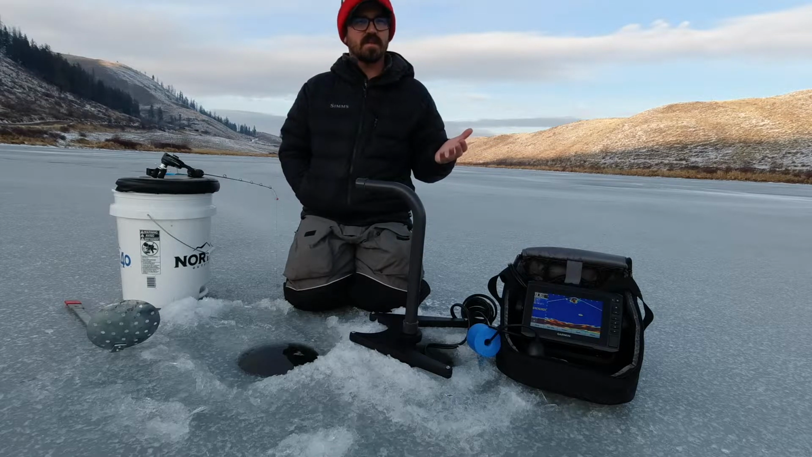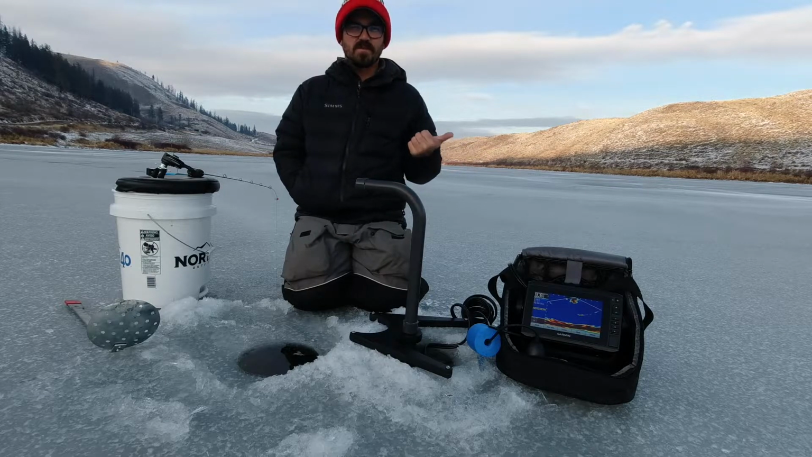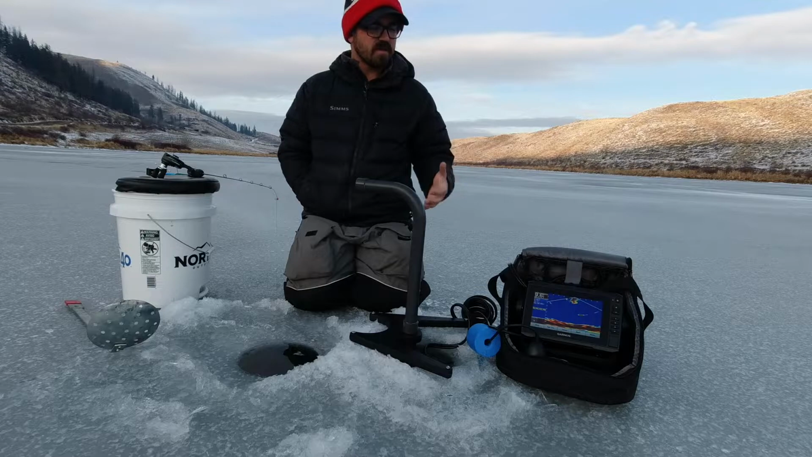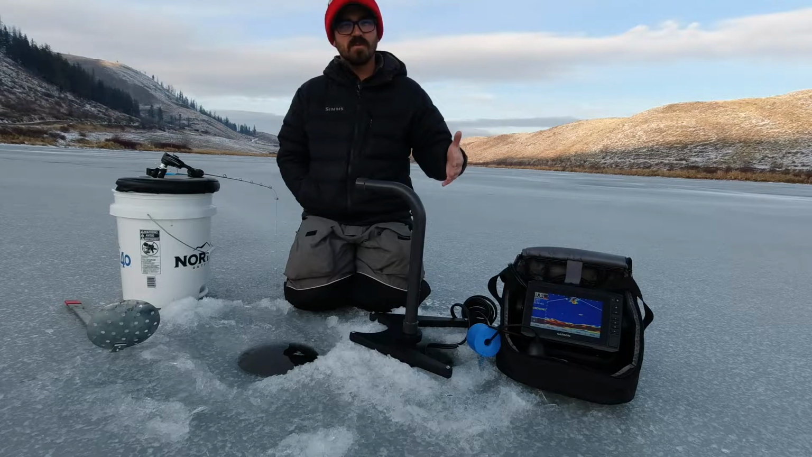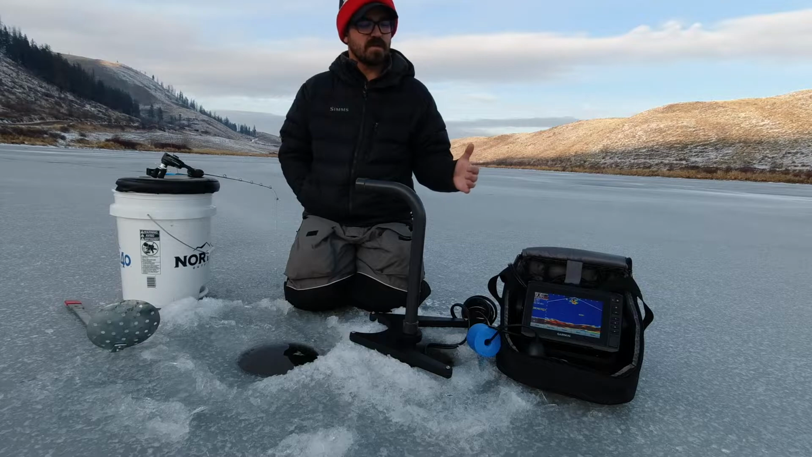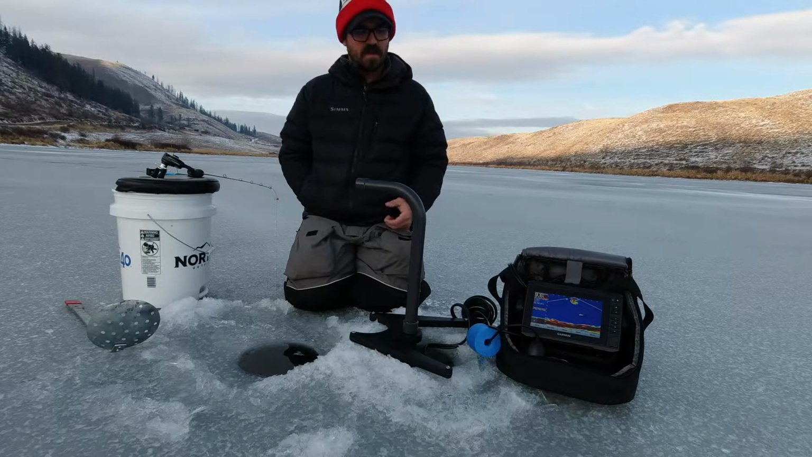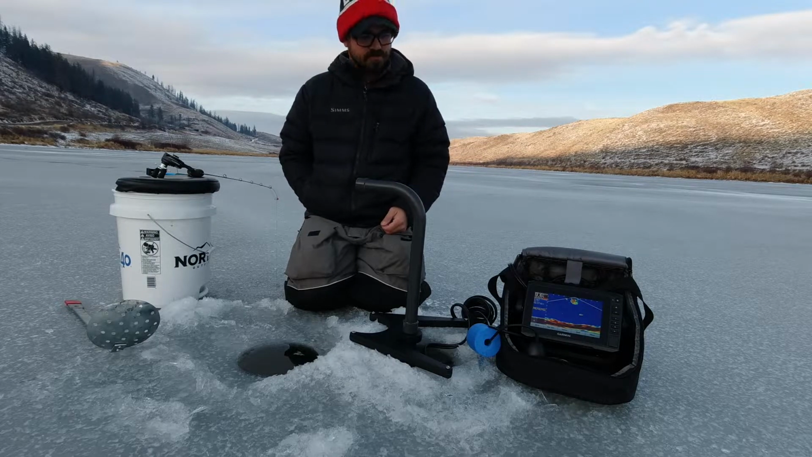So let's just start with the things that I don't like about the unit. First of all, putting it together was a bit of a hassle. The instructions aren't that great. Because I have a ton of experience with different brands of fish finders, I was able to successfully put it together without too much headache. But if you're not super familiar with fish finders, you would probably have a hard time because they don't really have a lot of pictures that show you how to put all the different cords and everything together. That is something I think Garmin needs to work on.